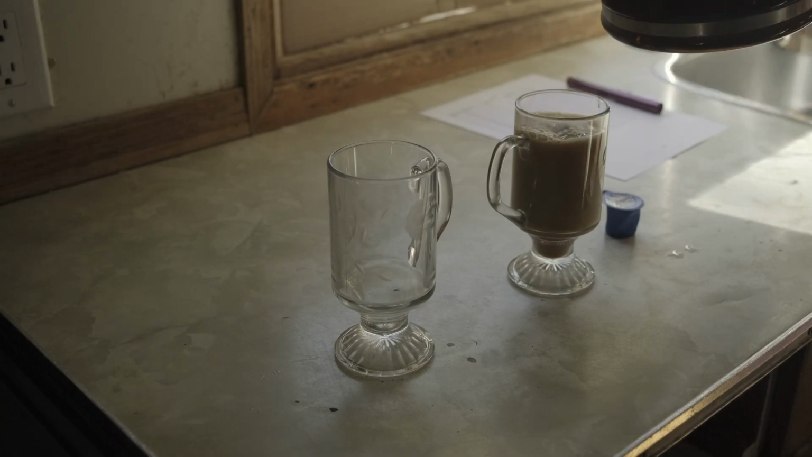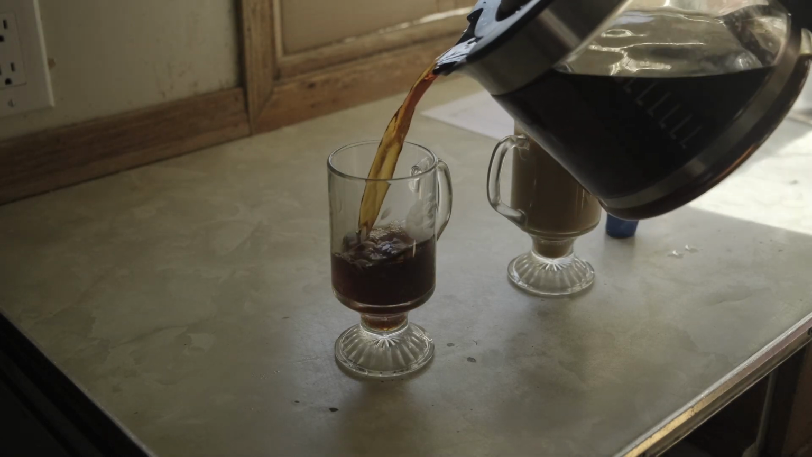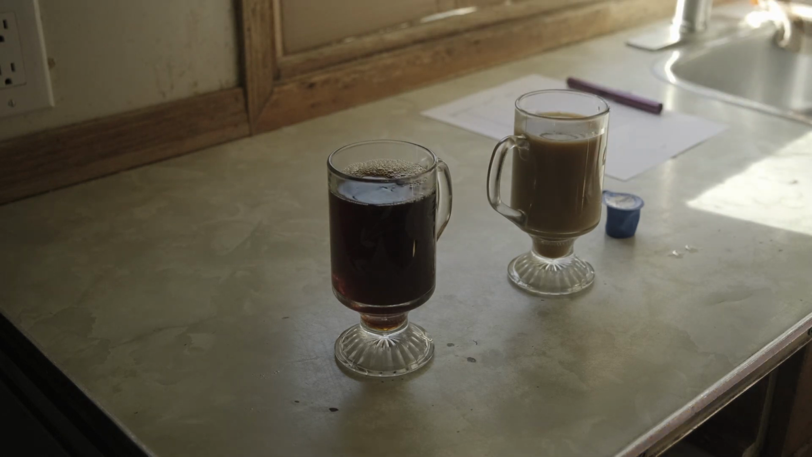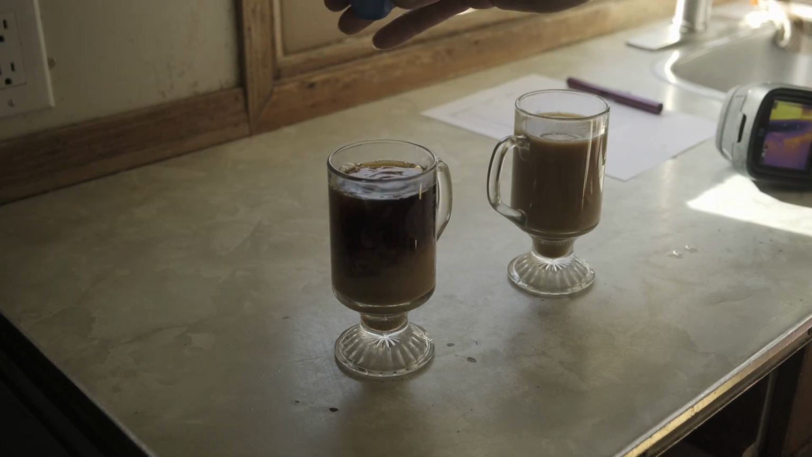All right, let's dive into the heart of our coffee temperature experiment. As you can see, I've set up 2 identical mugs for our scientific journey. In the right-hand mug, I added the coffee to the cream, while in the left-hand mug, it's the reverse, cream to coffee. Now let's take a closer look at what happens next.